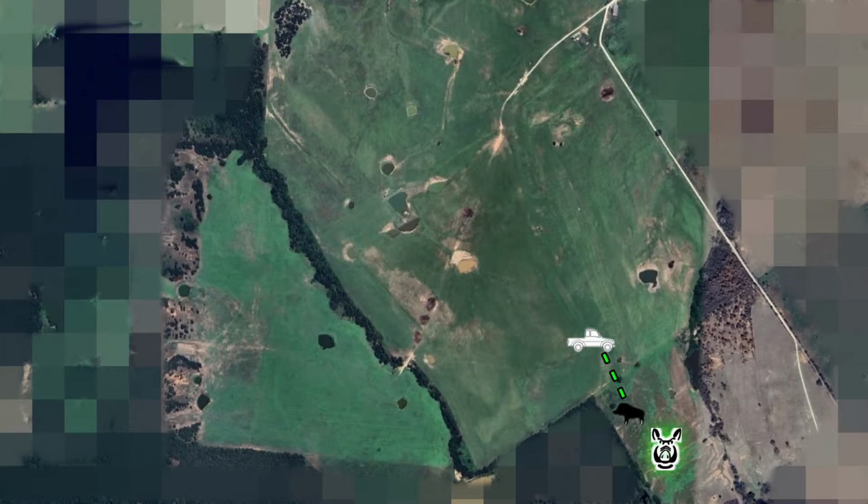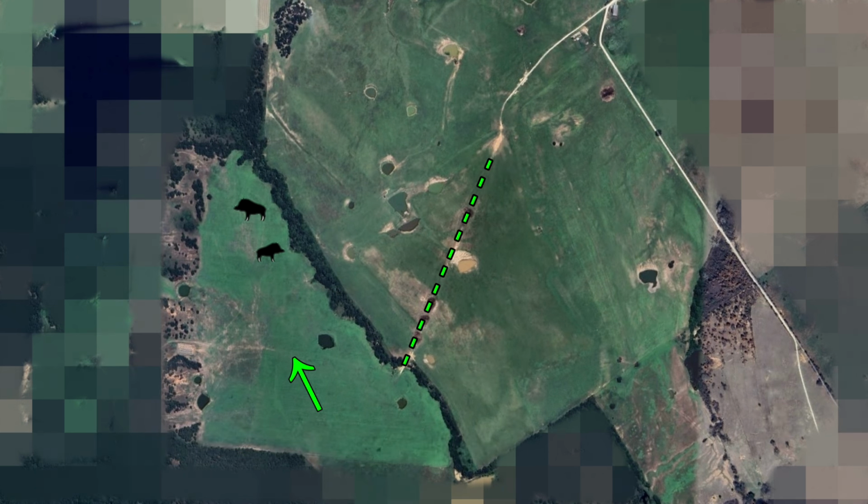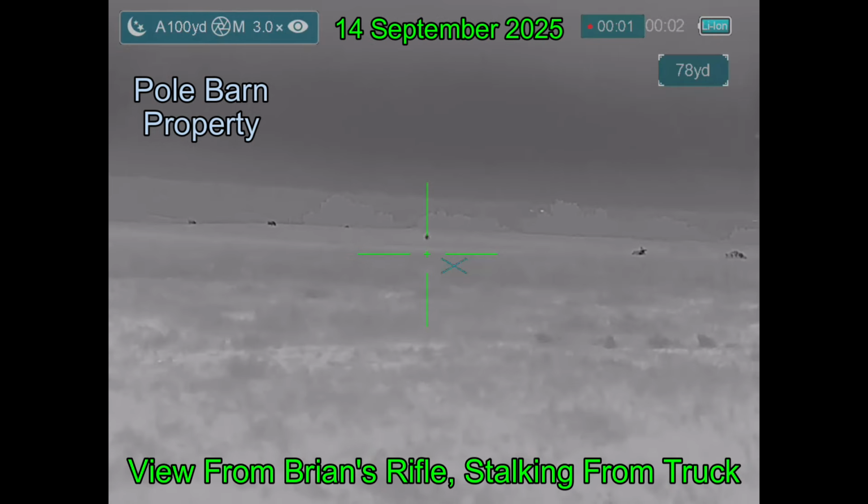Well, we went from that hog, we got back in the truck, we drove to the top of the hill on the property, we scanned the property. Ben saw some hogs way over here. There wasn't a direct shot to them. The prevailing winds are in this direction. So what we're going to do is we're going to drive around and get through the prevailing wind as quickly as possible, park here, make our stalk to where we're going to shoot the hogs. And this is where we park the truck.